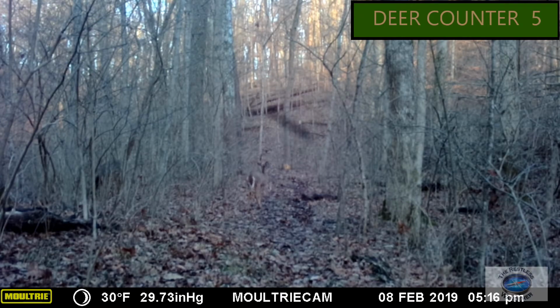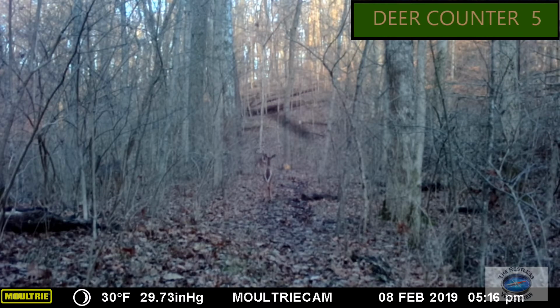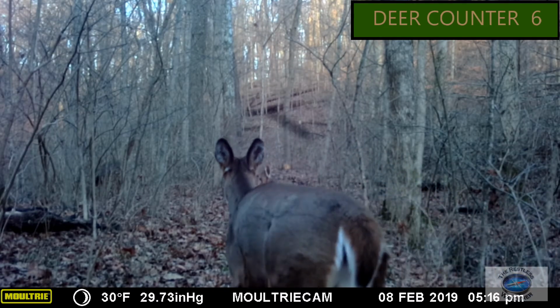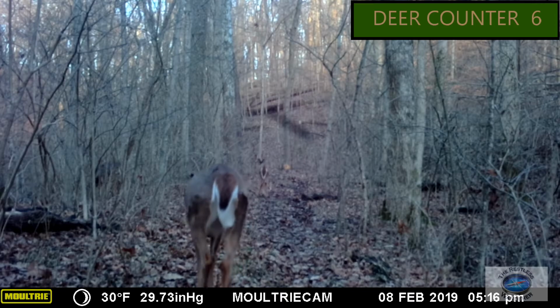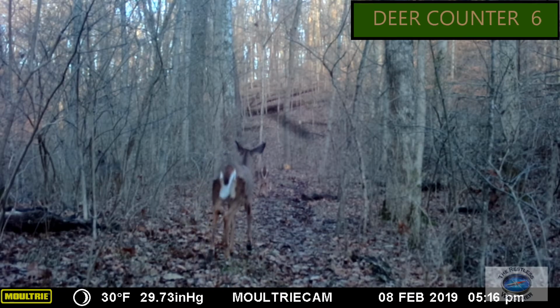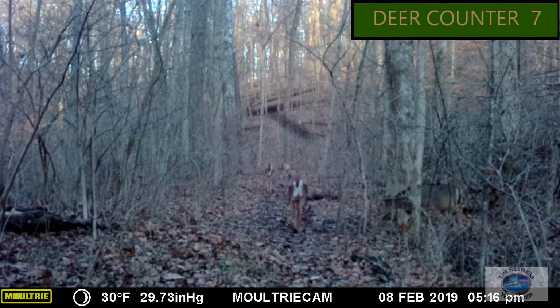This is why I put the deer counter on, because there's just a ton of deer. I don't know if you see it right now, but there's 3 in the picture. Oh, there's 4. And then we're going to see a 5th one pop up. Even with the undergrowth all gone and dead, it still amazes me how sometimes it's hard to see these things.